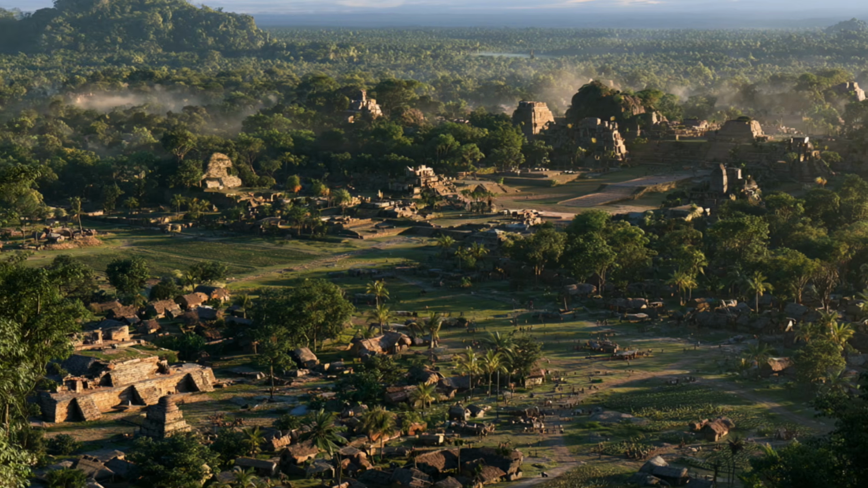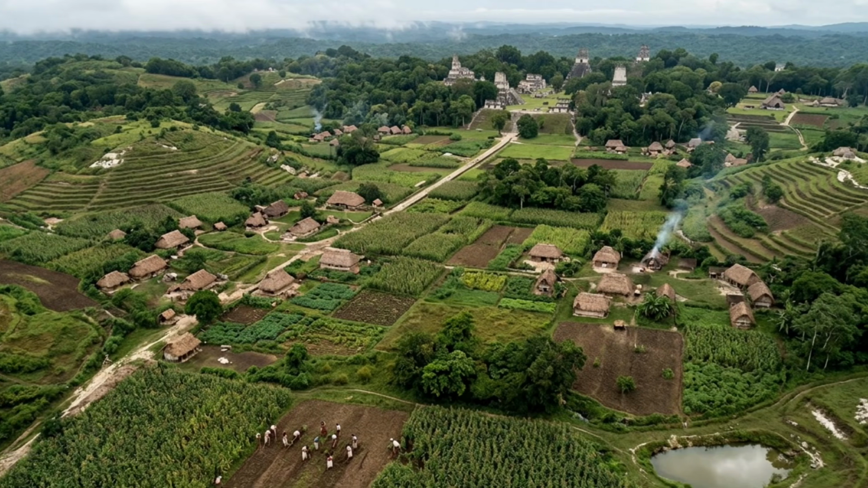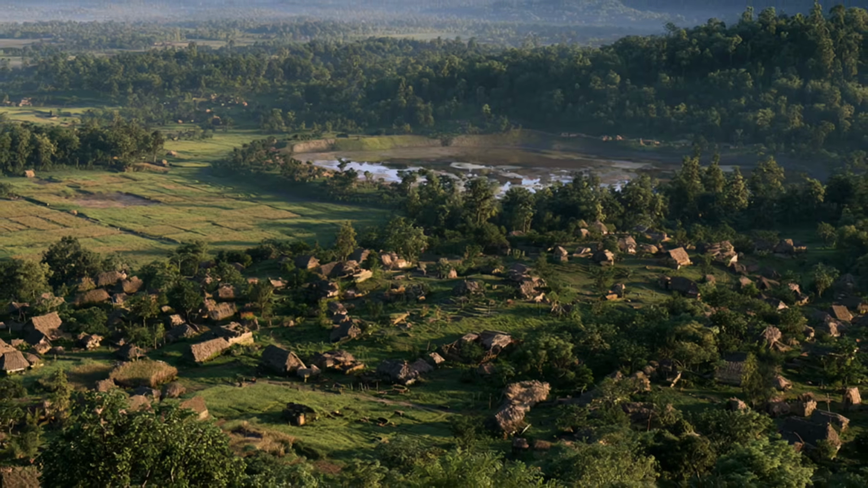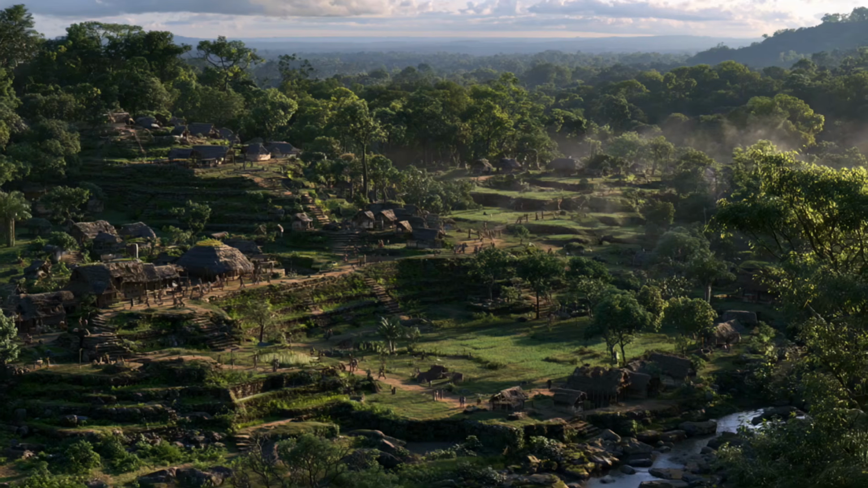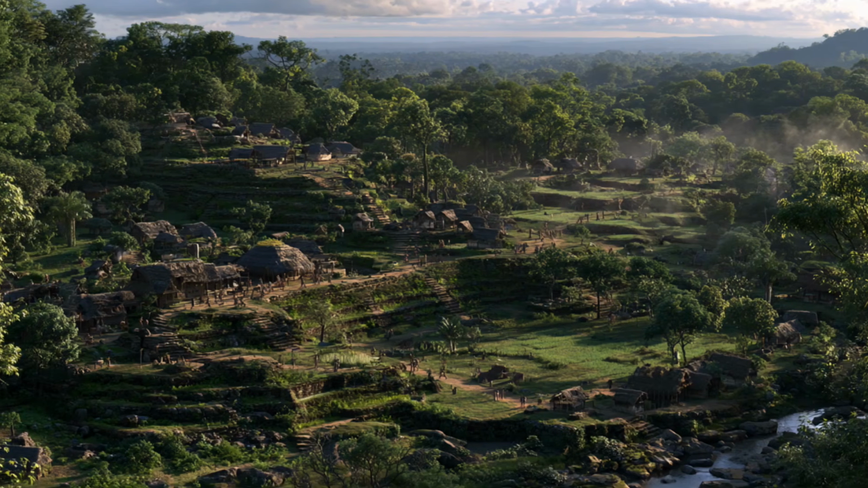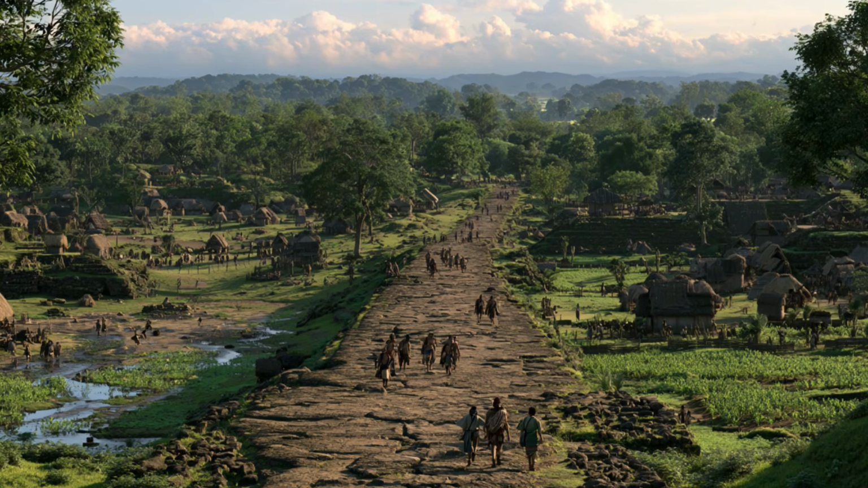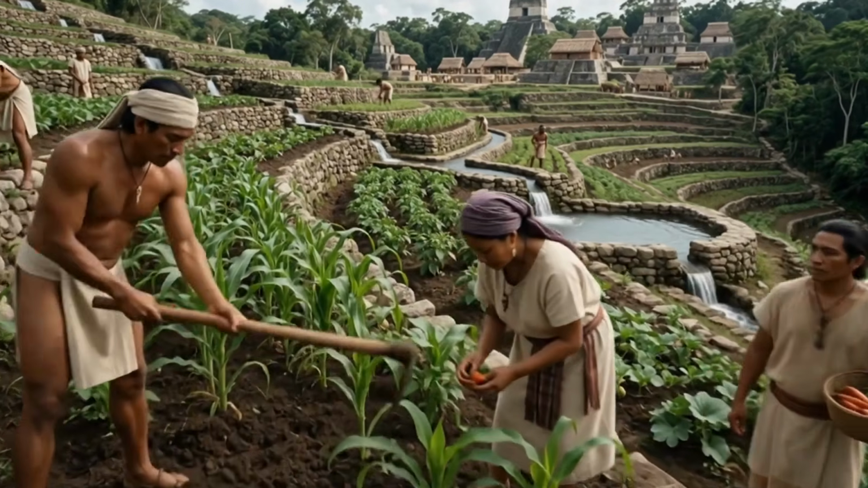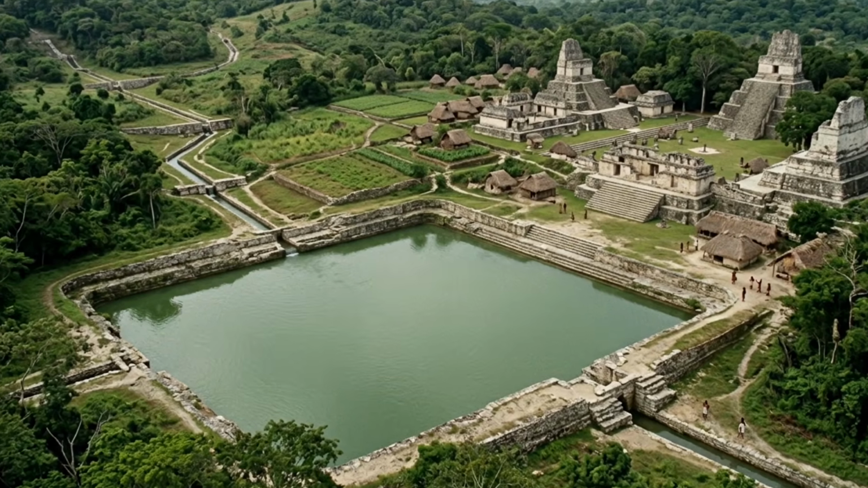Imagine standing here more than 1,000 years ago. The dense jungle surrounding many ruins today wouldn't have covered everything the way it does now. Around important settlements stood homes, fields, reservoirs, terraces, and routes connecting one community to the next. People moved along raised causeways. Farmers worked land that had been deliberately shaped and managed. Water had to be collected, stored, and controlled through the seasons.